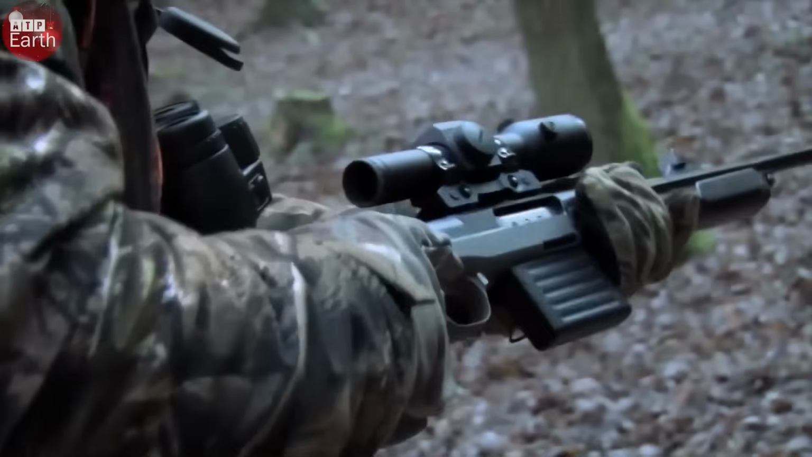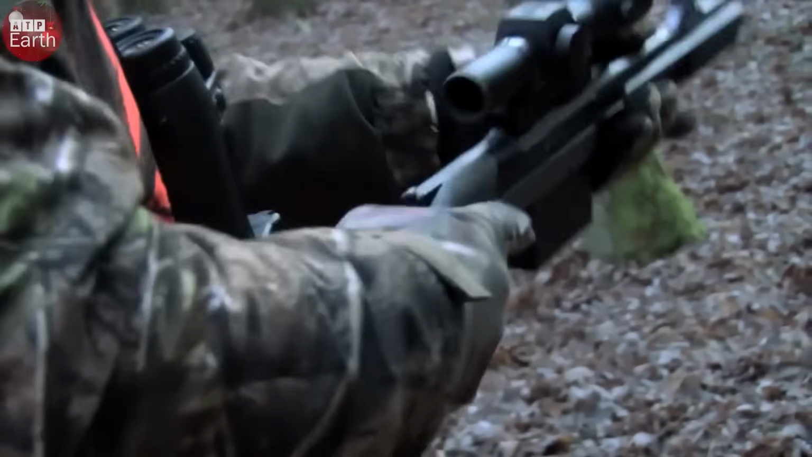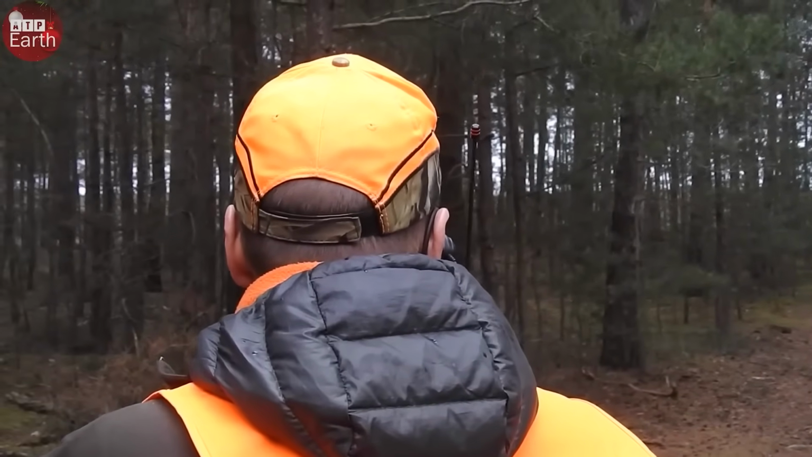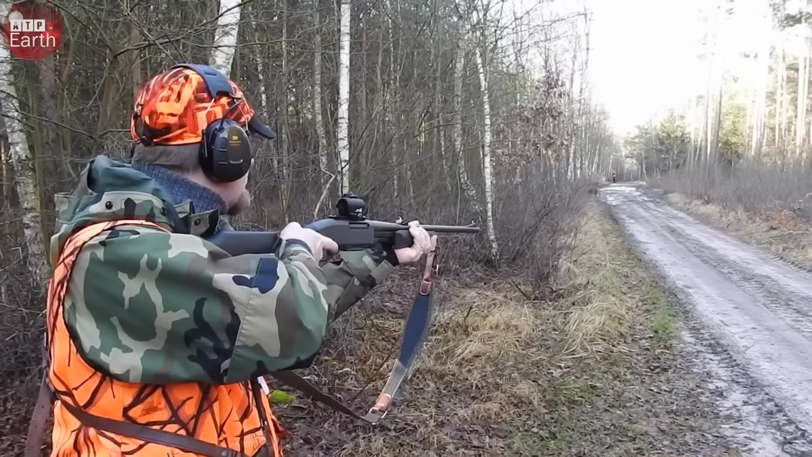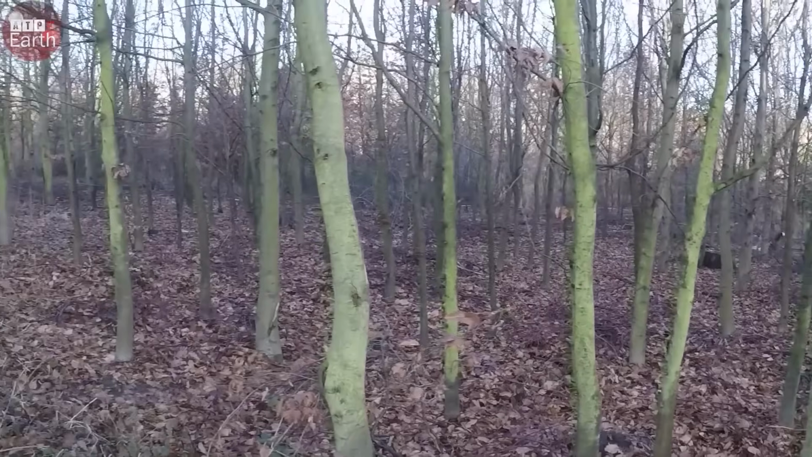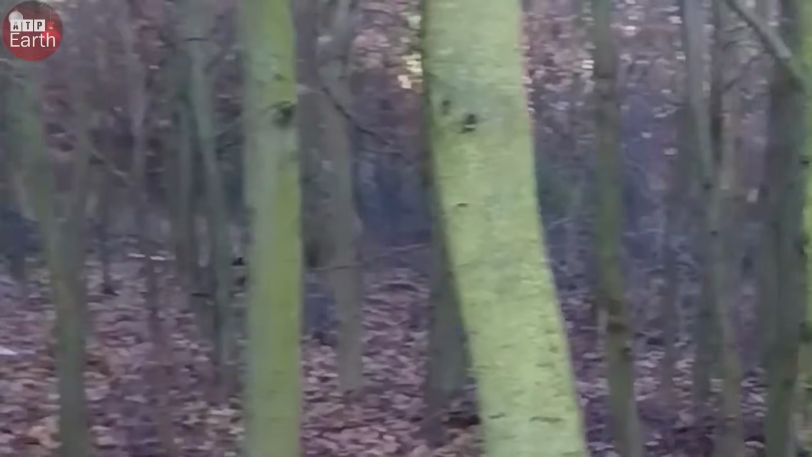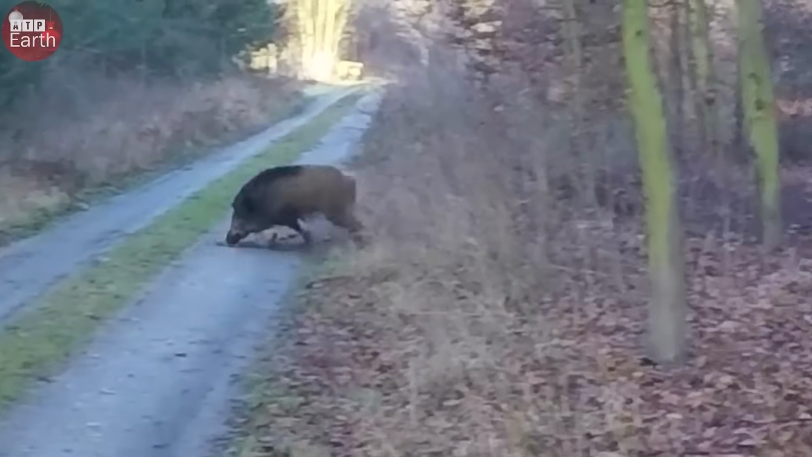The thrill lasted right until the final moments of the hunt. On the way out of the forest, I spotted a clearing covered in thick grass. These spots are wild boar mats. I figured I'd wait a few more minutes, might catch a few more. And just as I sensed, they appeared.